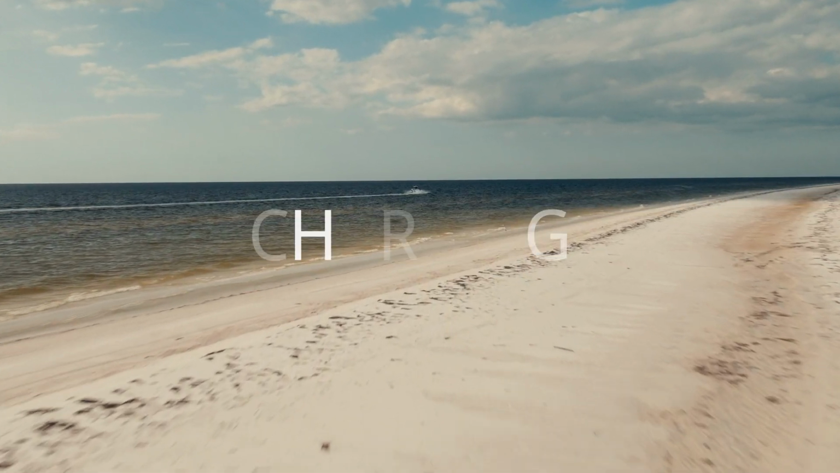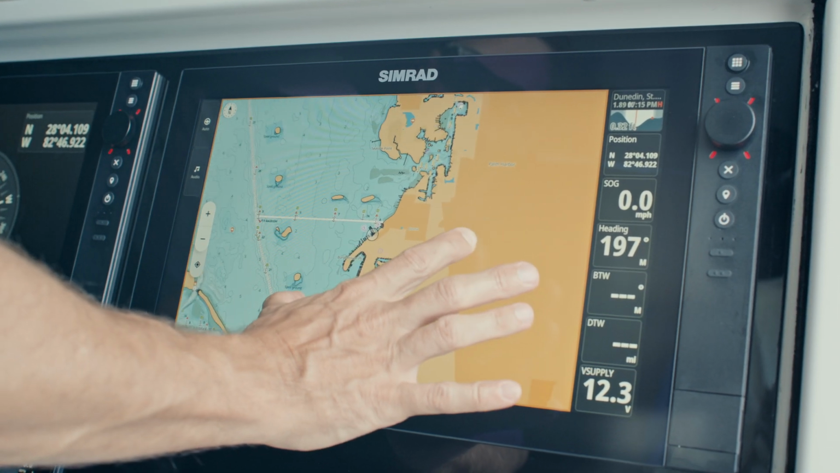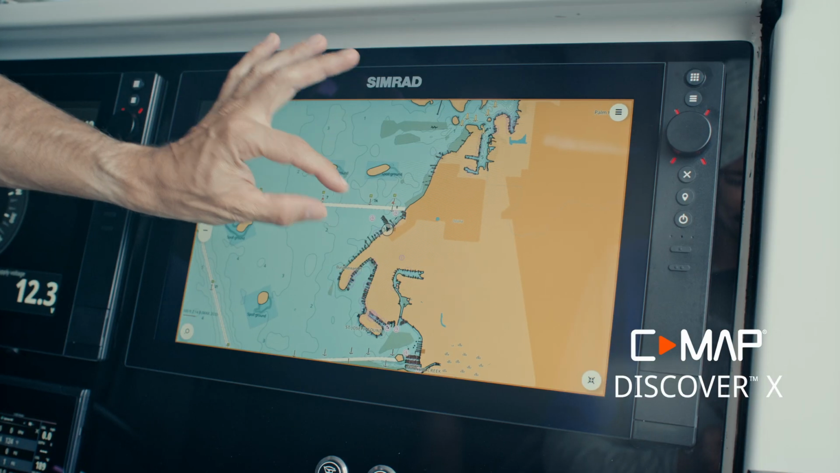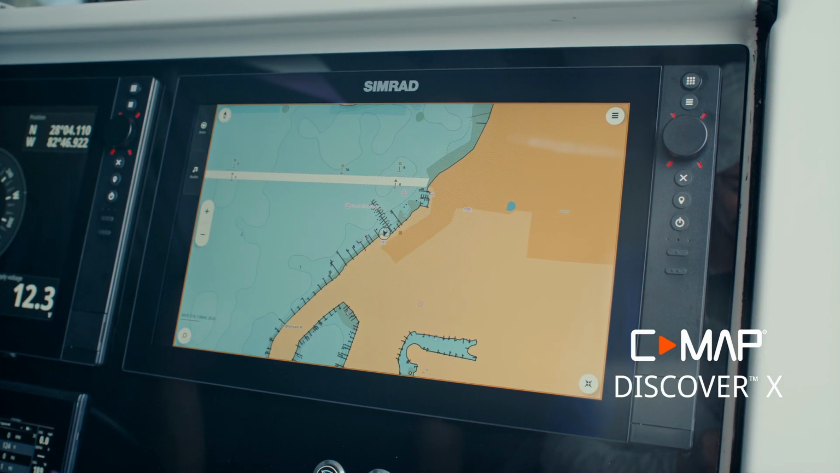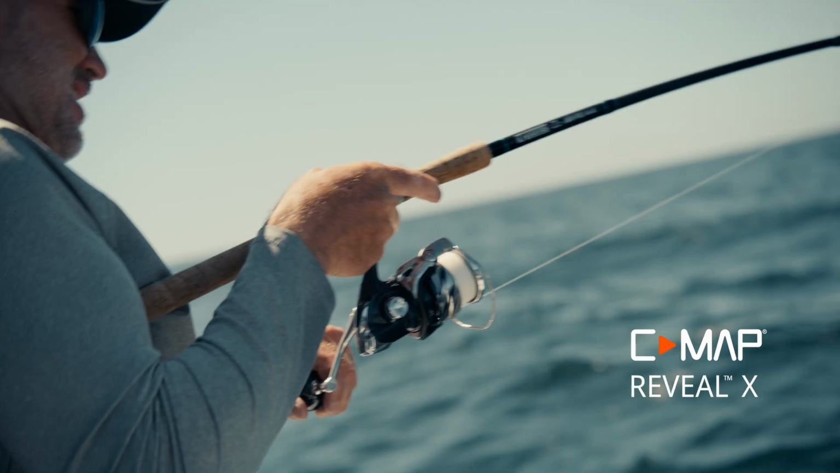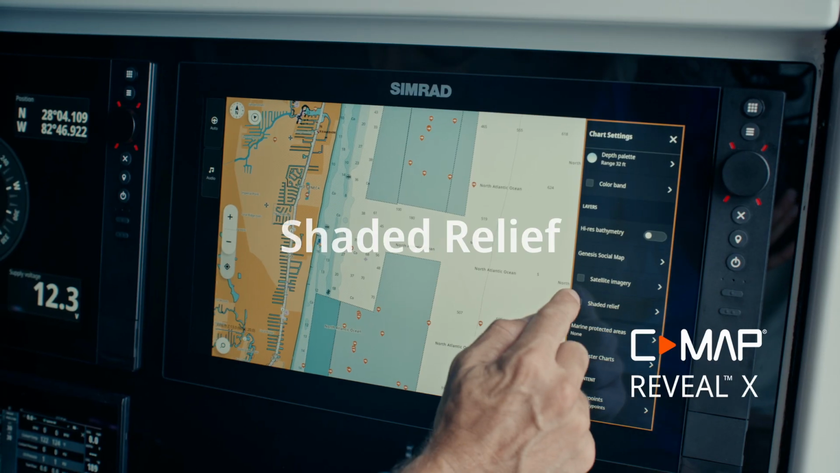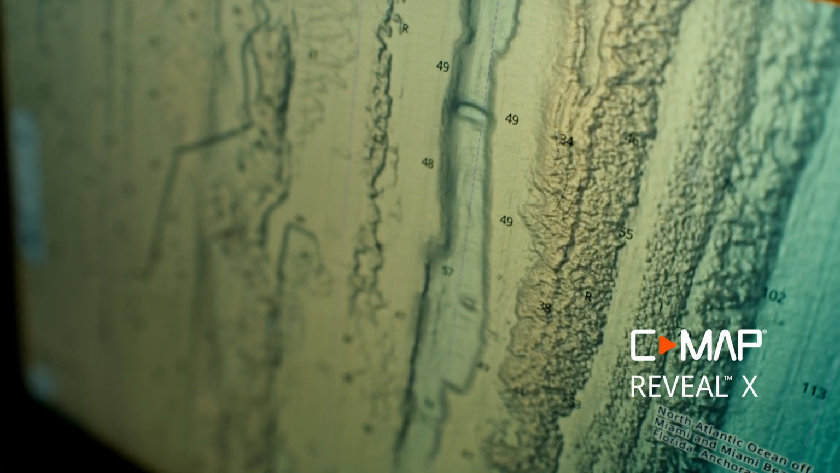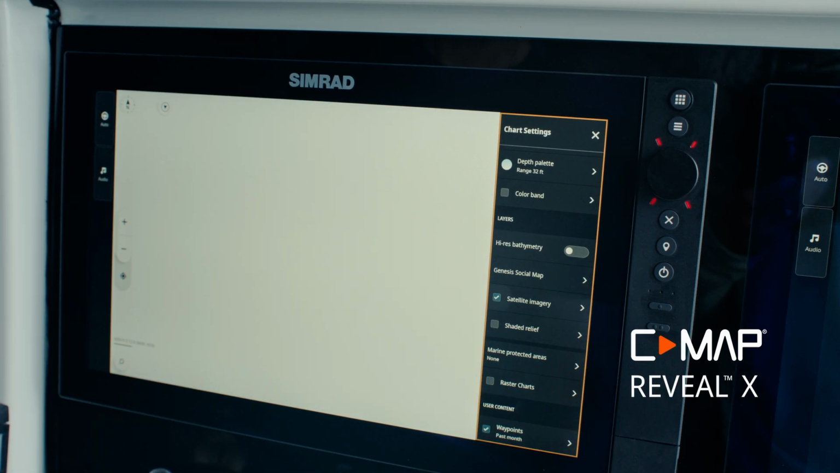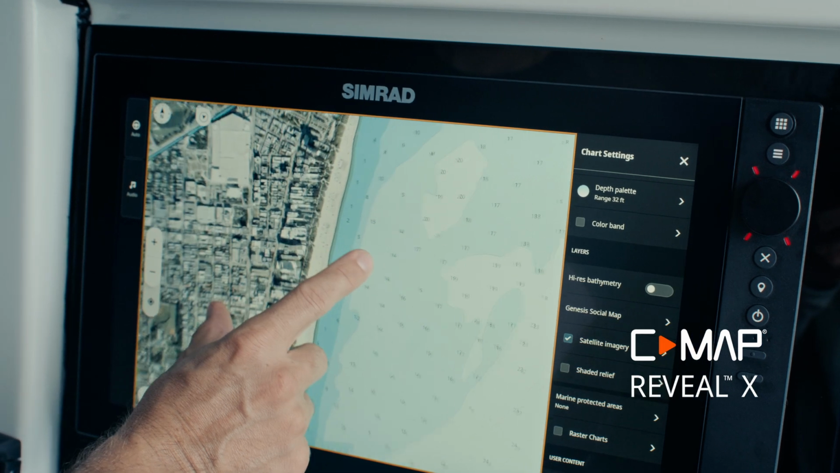CMap's X-Gen chart delivers the cutting edge of navigation. Built specifically for NSS 4, Discover X features exceptional detail, colors, and performance. As you pan, zoom in, and out with no lag or loading delays. An upgrade to Reveal X unlocks true superpowers for anglers and divers, including shaded relief, 3D-like views of underwater structures, satellite overlay, real-world images overlaid on your charts for realistic visuals, showing docks, islands, and more in stunning detail.